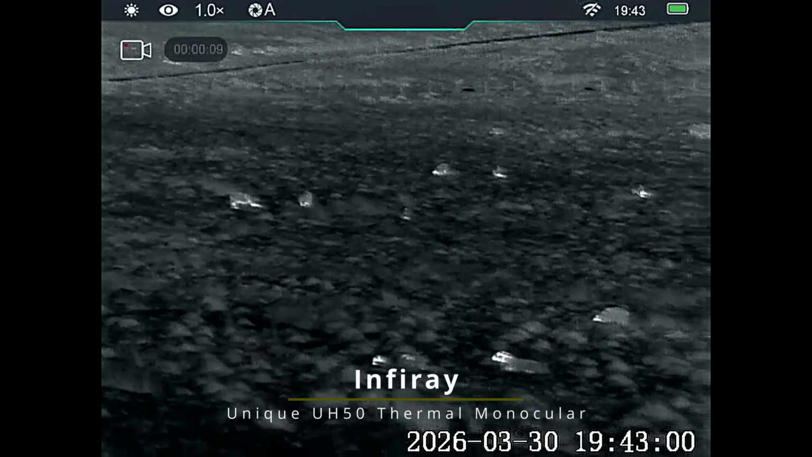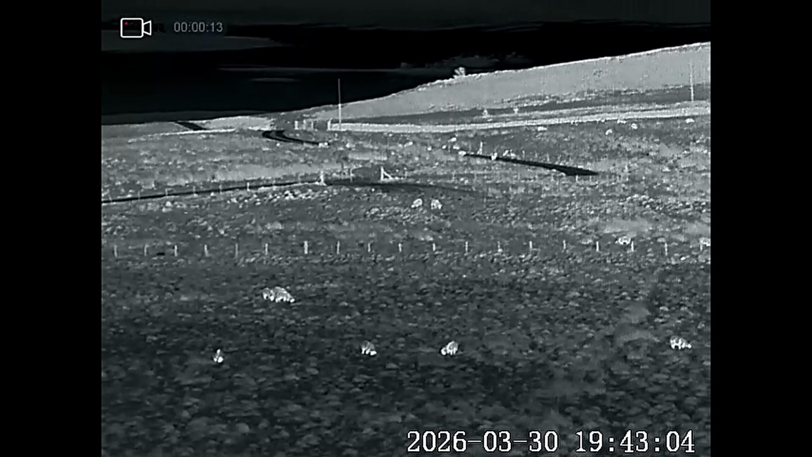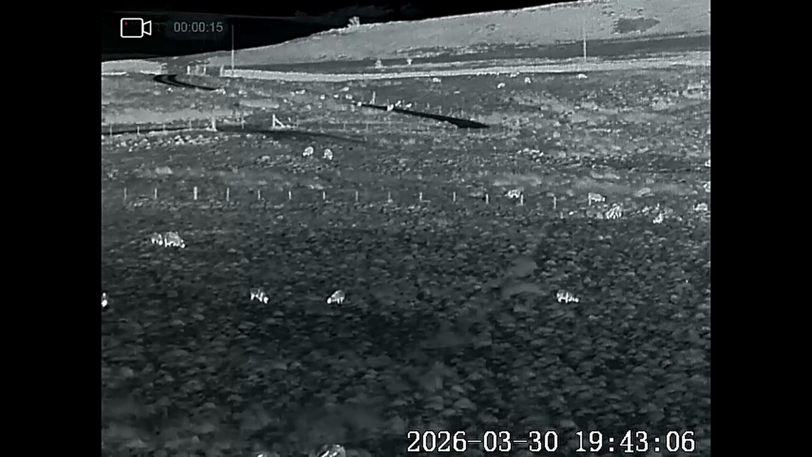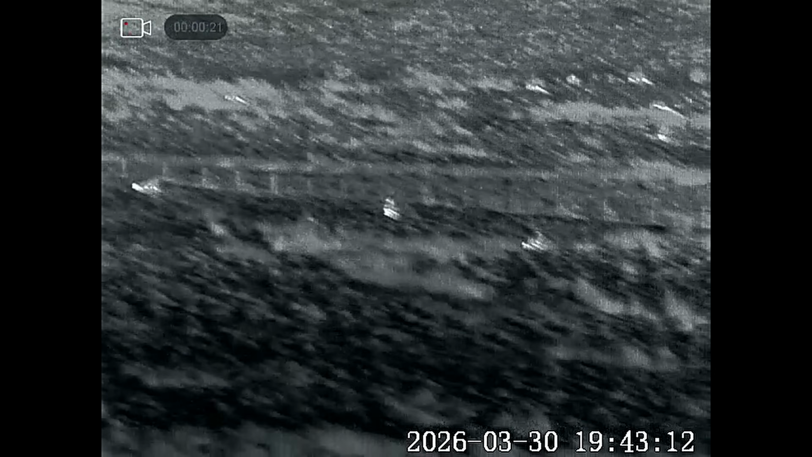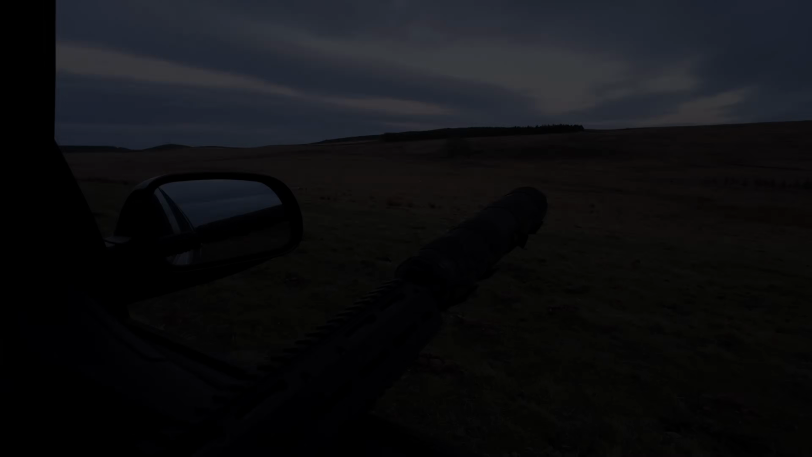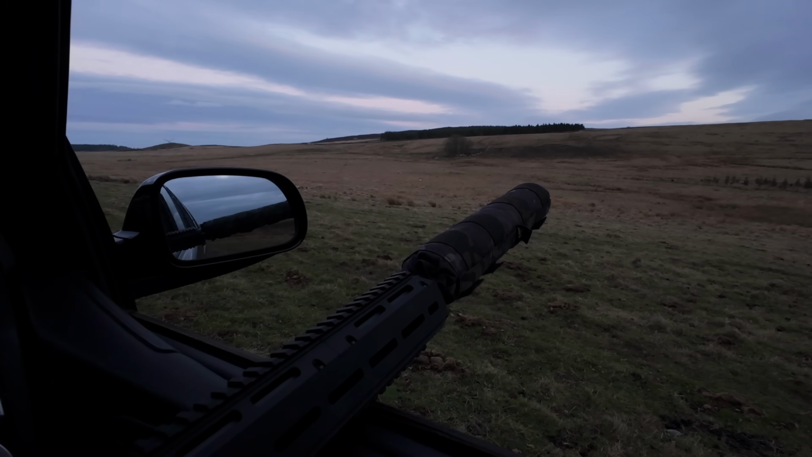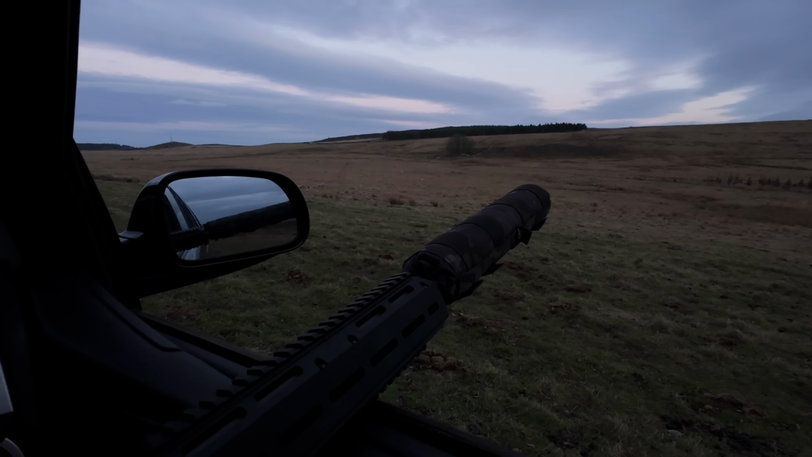It's still late, but I thought I'd have a quick scan round. You never know what you see. Sometimes there's foxes hiding up in the rushes. I've seen foxes come across here before during the daylight, so having a look now, but it doesn't look like there is anything out on here at the moment. Cracking moderator cover, that. I'll put the details of it on screen now.